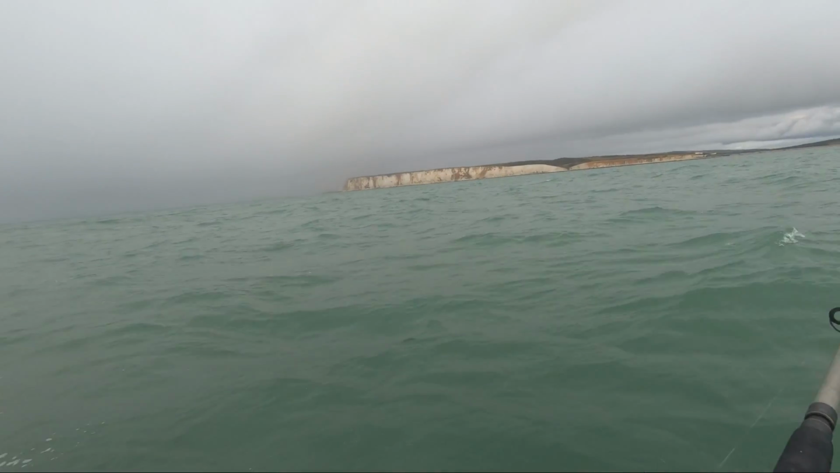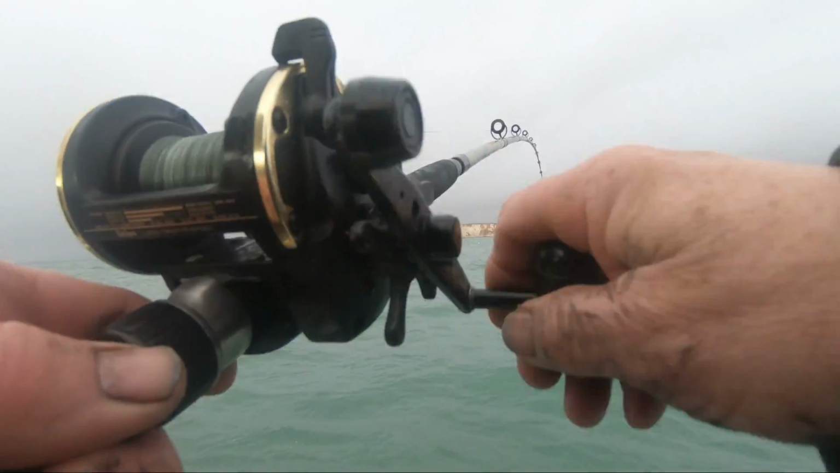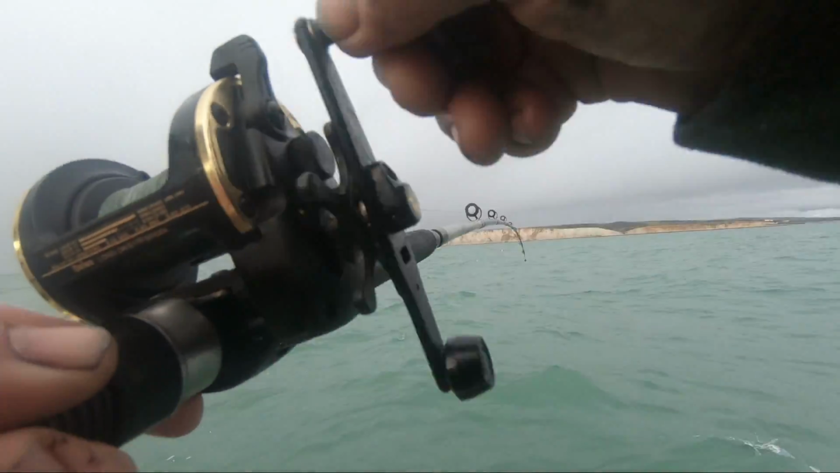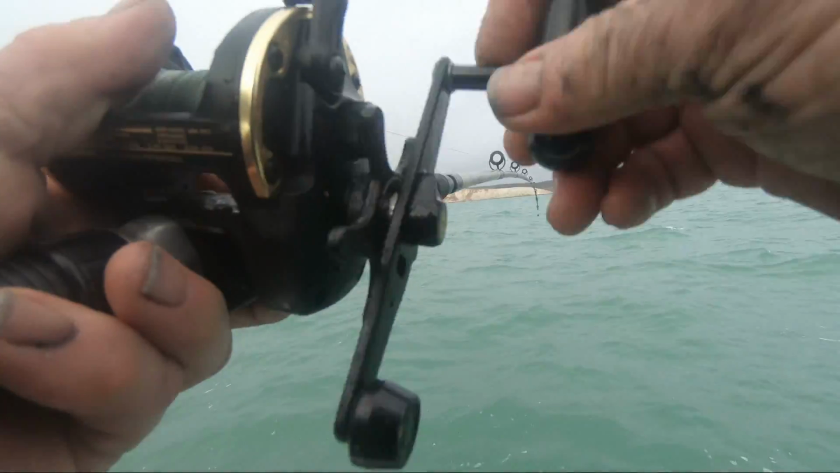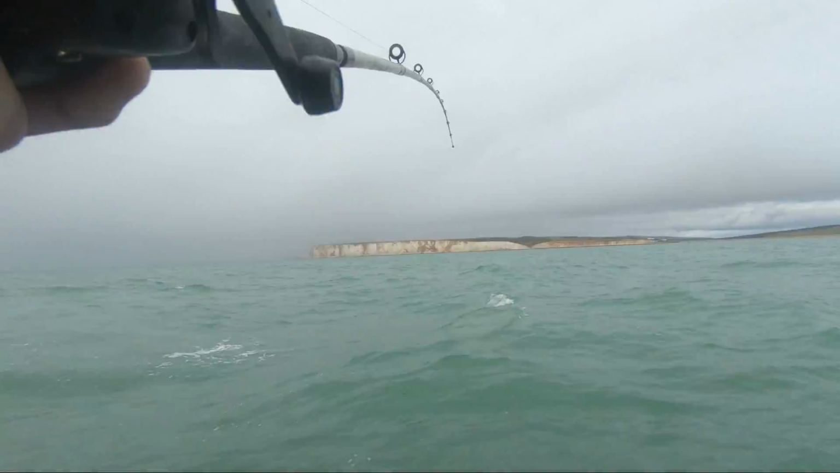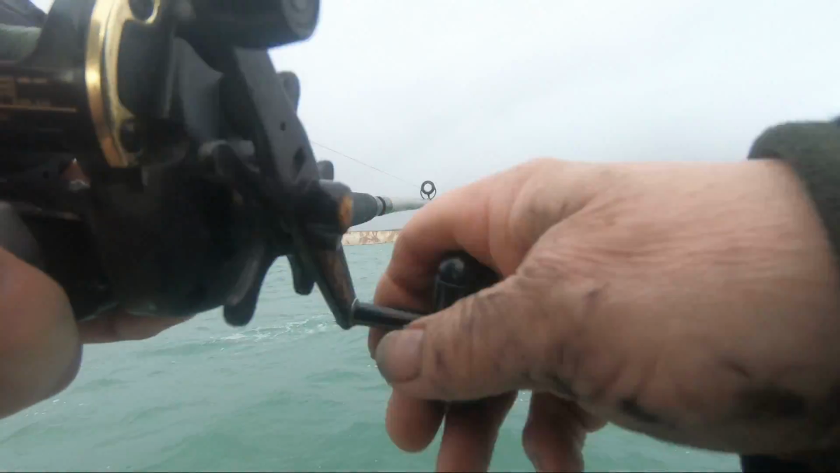Got a little fish on here, I think. Let's have a look. This is on the upside rod. It'd be ironic if I catch an eel on the upside rod and I don't catch anything on the eel rod. There's something on here. Put my money on dogfish. Ooh! It's hanging on though, it is hanging on.